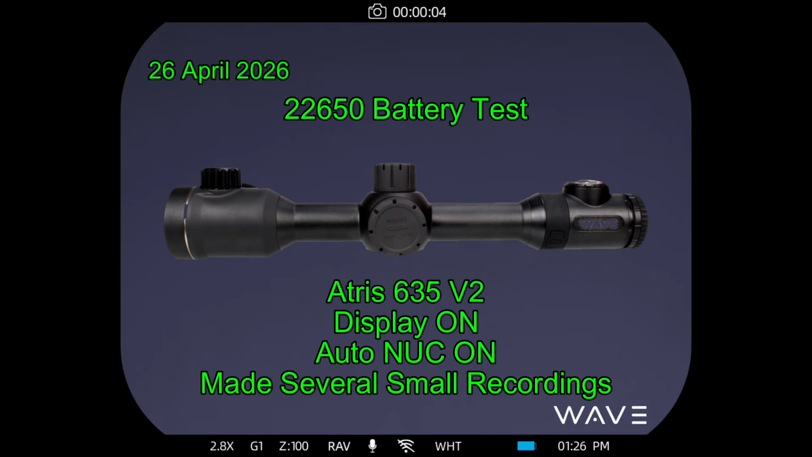Alright, we're starting recording for a timed record. To see how long a battery will last, I have it set on auto. Wi-Fi is not on. And we're not going to be recording the entire time, just at various spot checks. But we're starting at 126 it looks like, and the battery is full and blue.